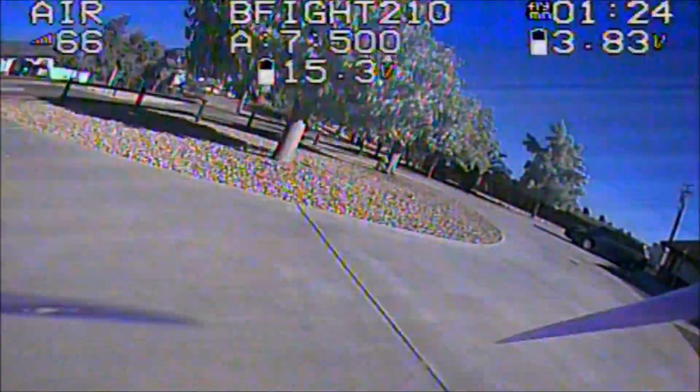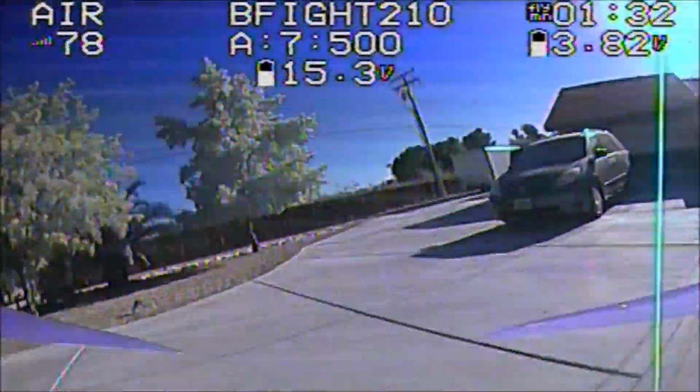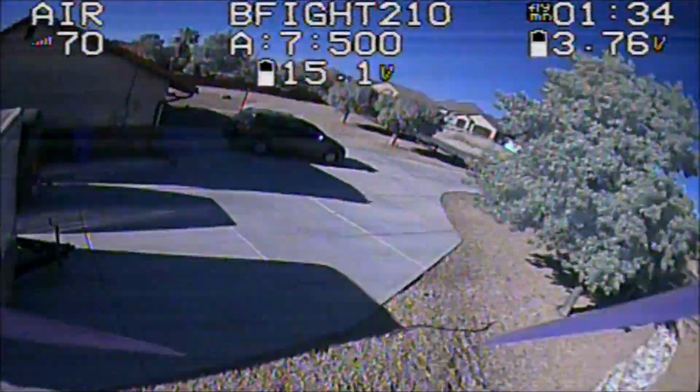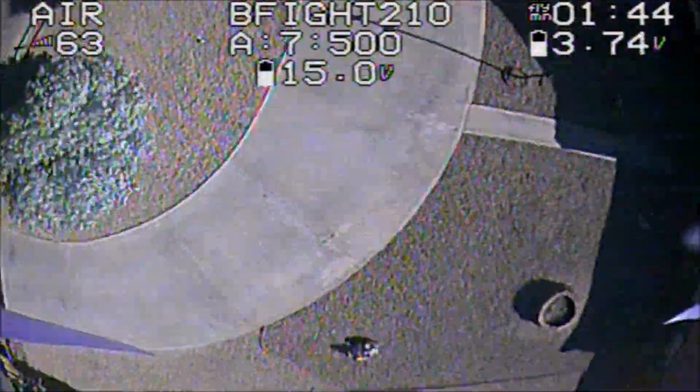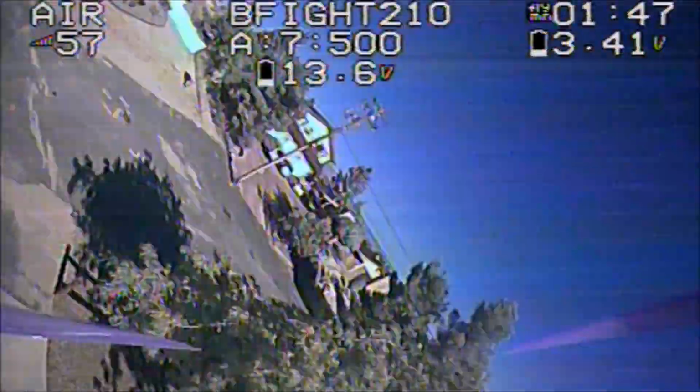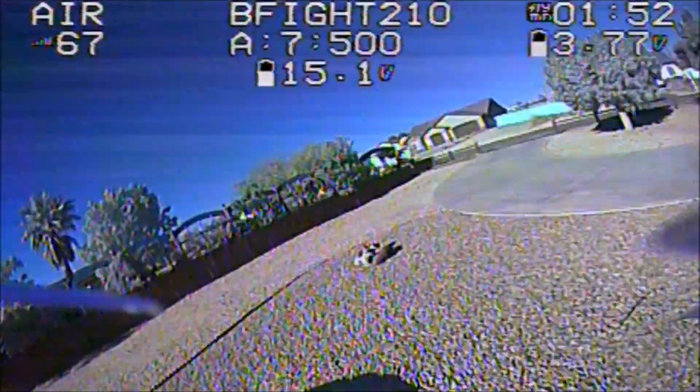Okay, so here is the B-Fly 210 about the same time of day. Now notice, even though the IR block has been removed on this camera, it is doing a lot better than the Fire Dancer. The trees are still green and it is only slightly washed out. It is as if nothing's changed, just slightly duller in color than it was previously.